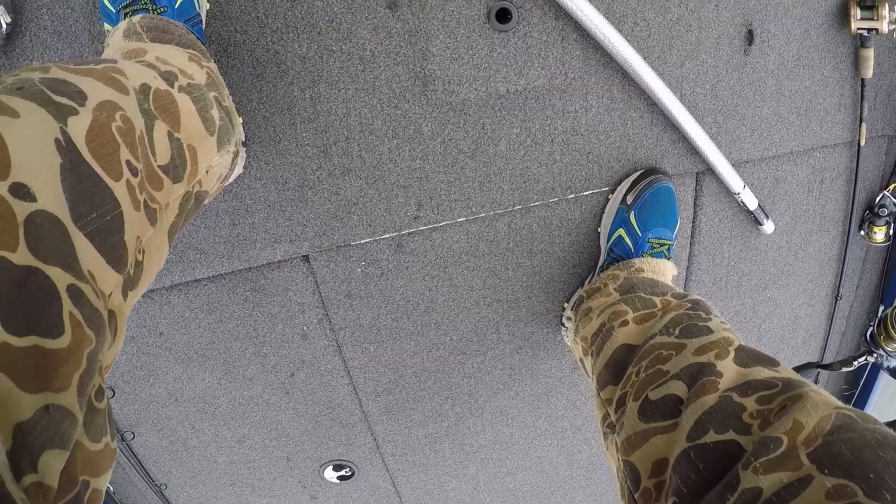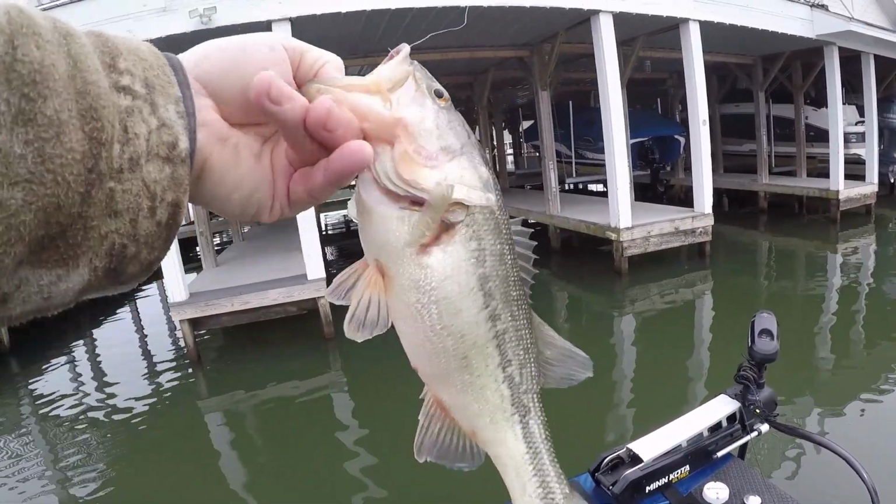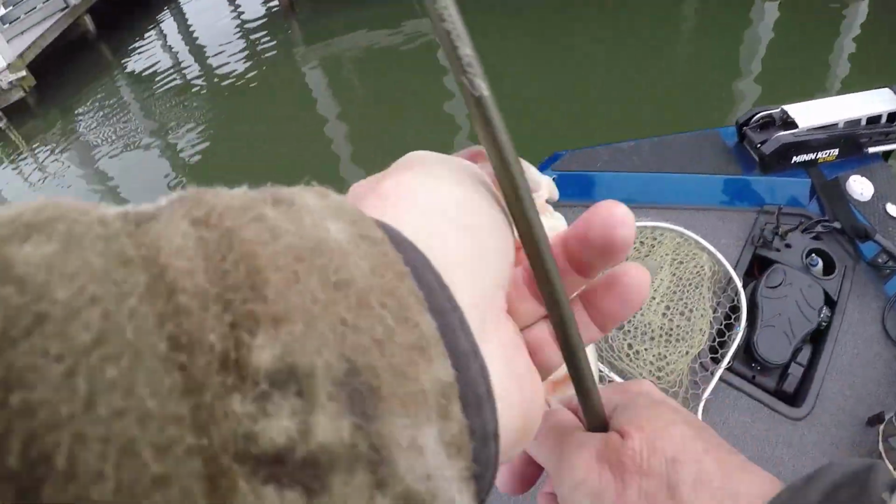Okay, now, what do you think? He's not a monster. He's fat though. He's probably 13 and a half.